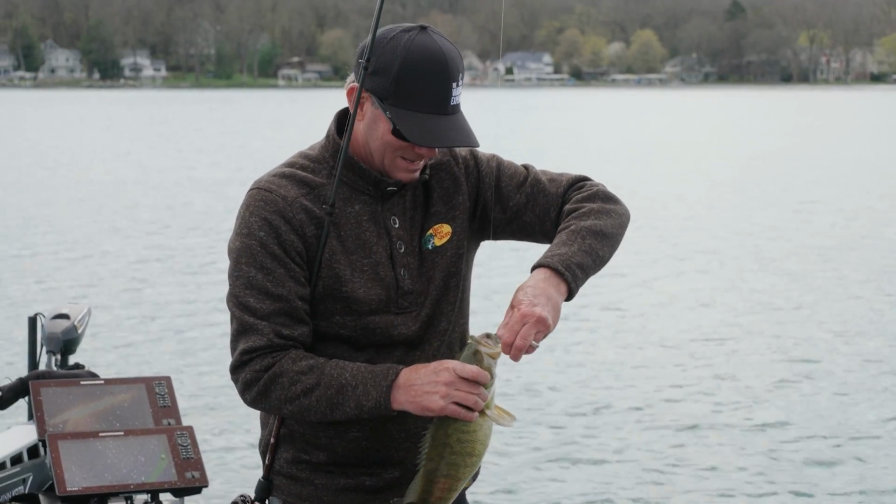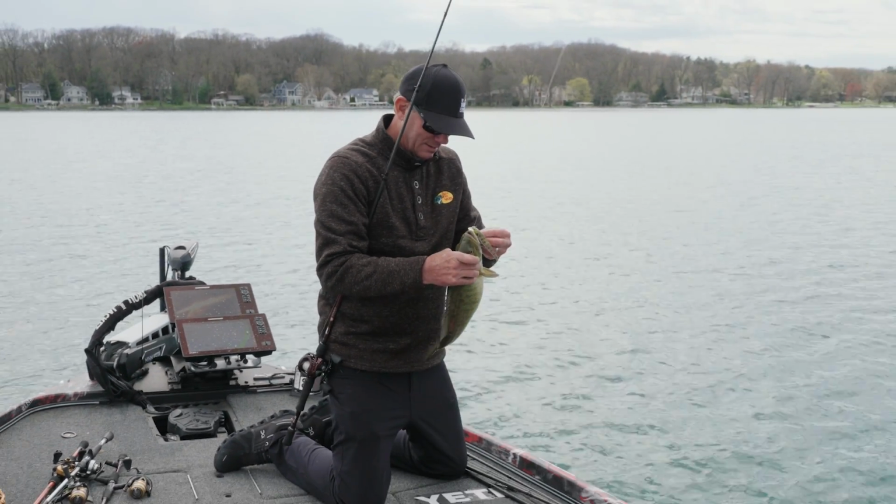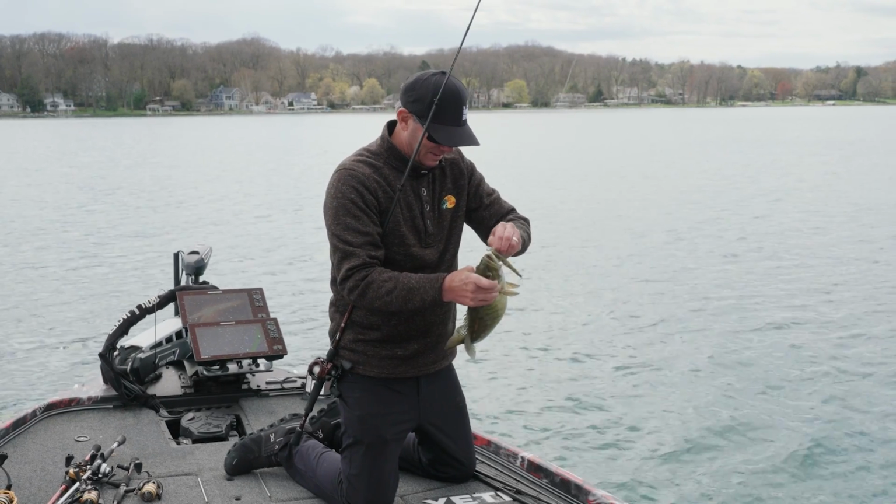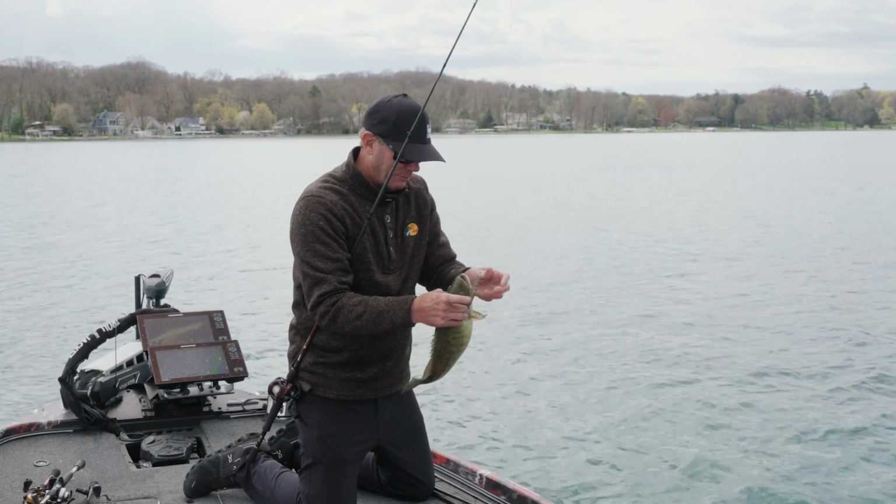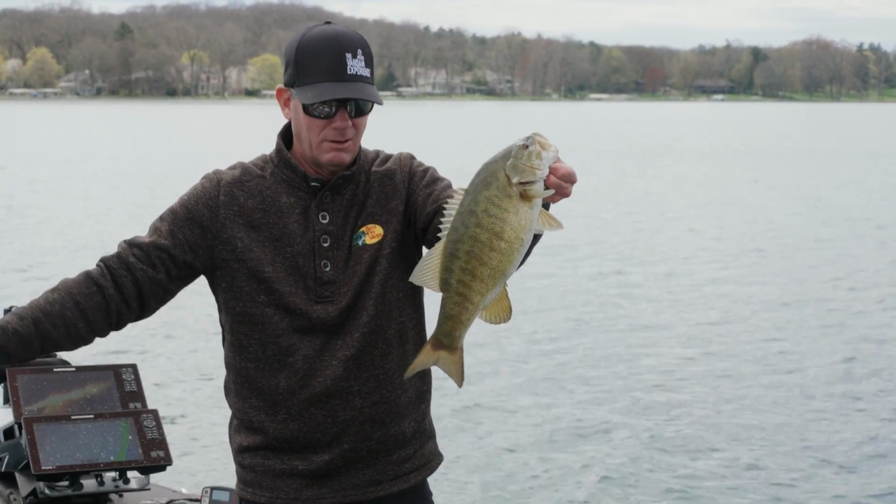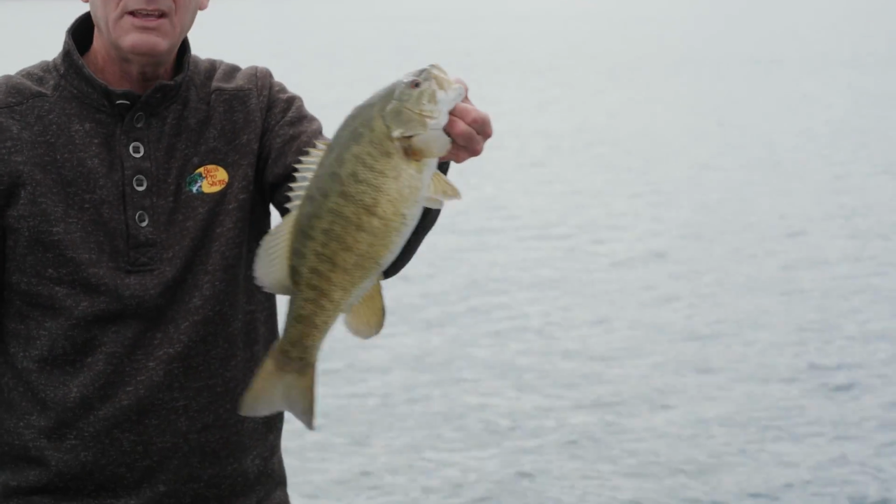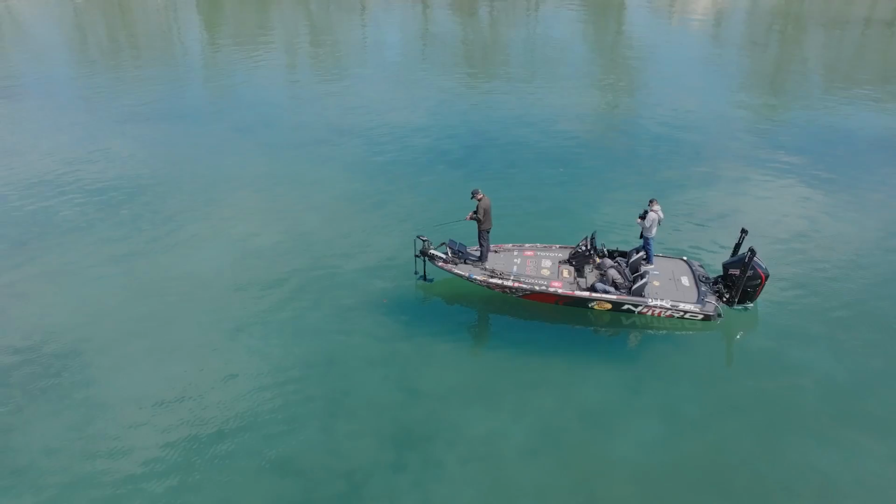It's been a challenging day condition-wise, but being able to see how these fish are reacting. I had it in my mind coming out here that I was 100% going to have to catch these fish finesse fishing. I'm going to have to throw a Ned rig or a little tube, bitsy tube, something like that. And the only thing that I can get these fish to react to is a jerkbait. That's a good one.